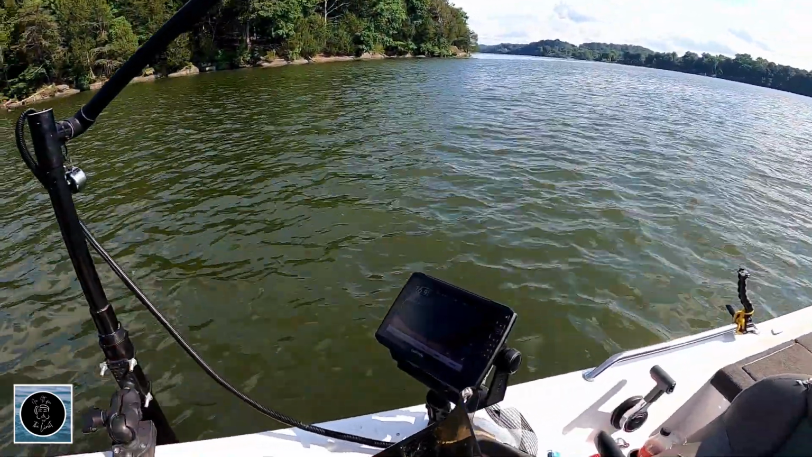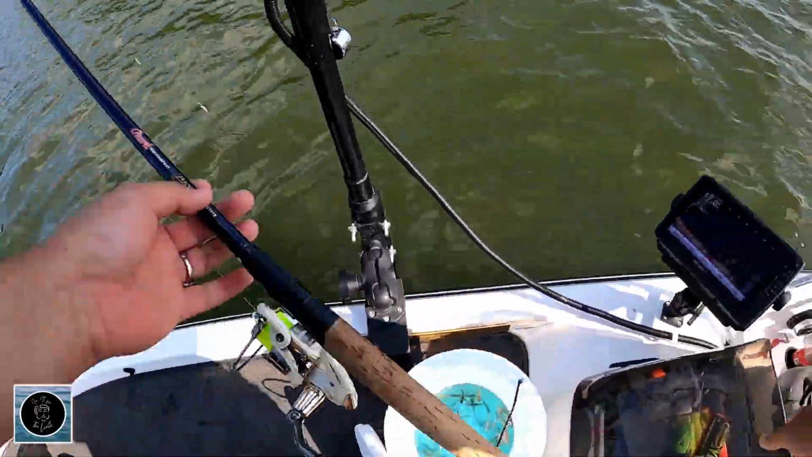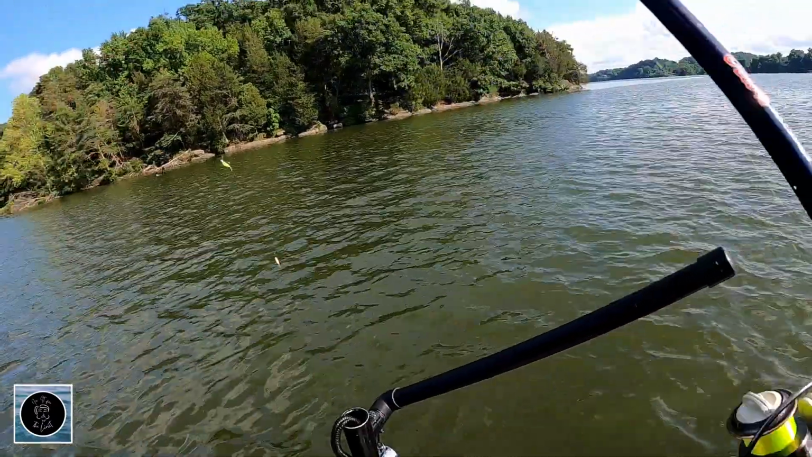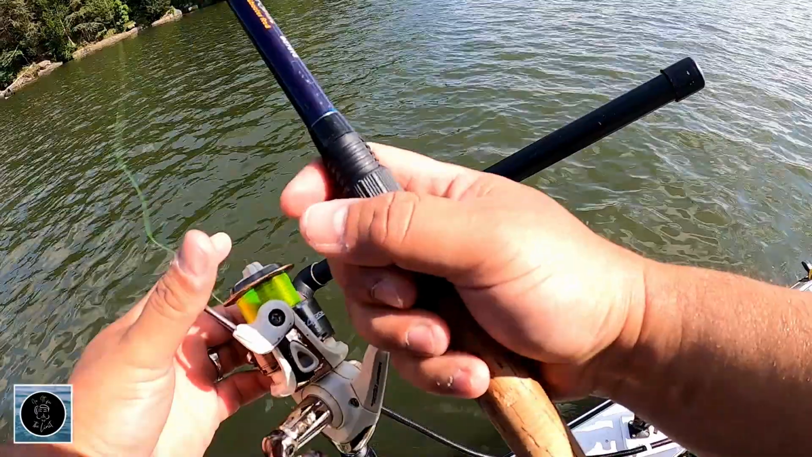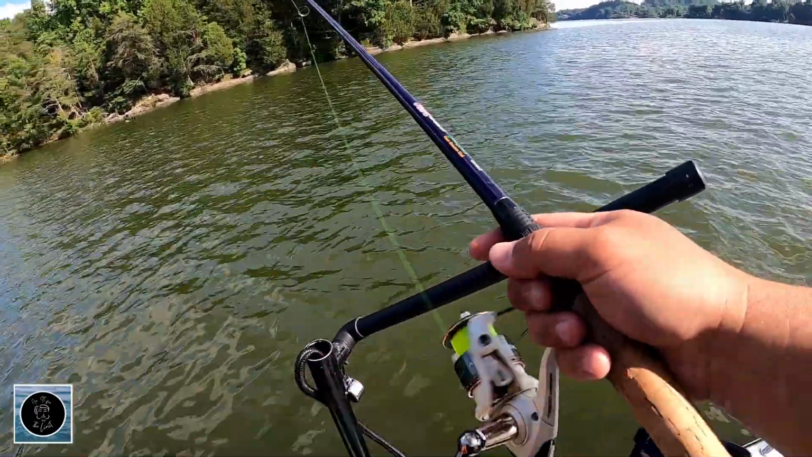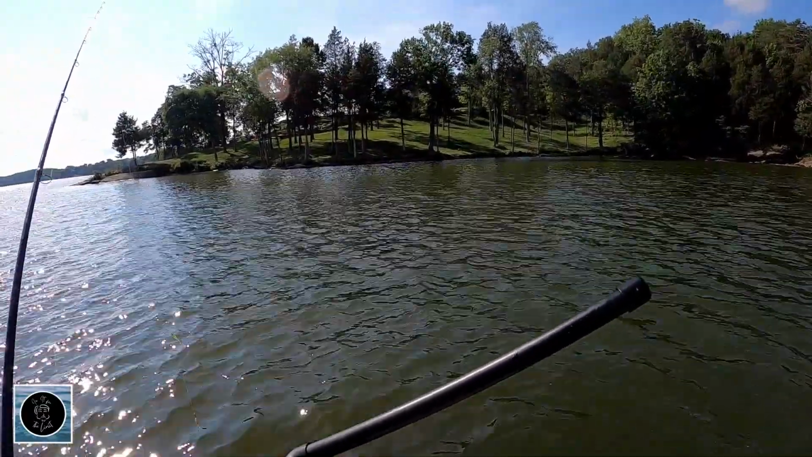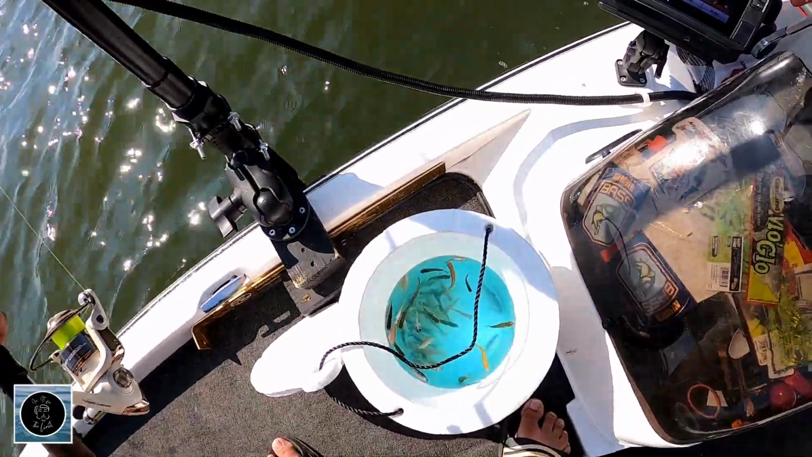This looks a little bit better. Let's see if I don't spook them. See, I'm already moving, so I'm not going to come up on the trolling motor. I'm going to keep off to the side and try to cast out to it. I don't know if I cast it far enough. Too far out. But if I can see it that far out, that's a good sign. There are a lot of fish in this one, which I haven't been finding. I'm about the same depth, about 17 foot.